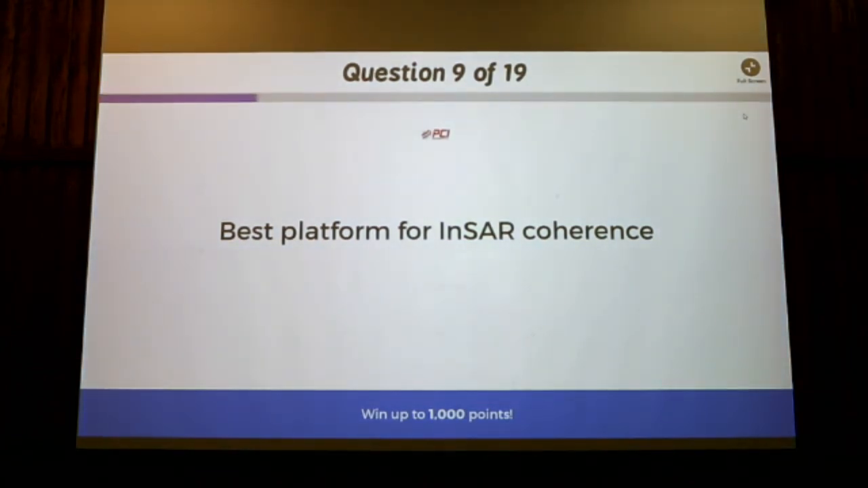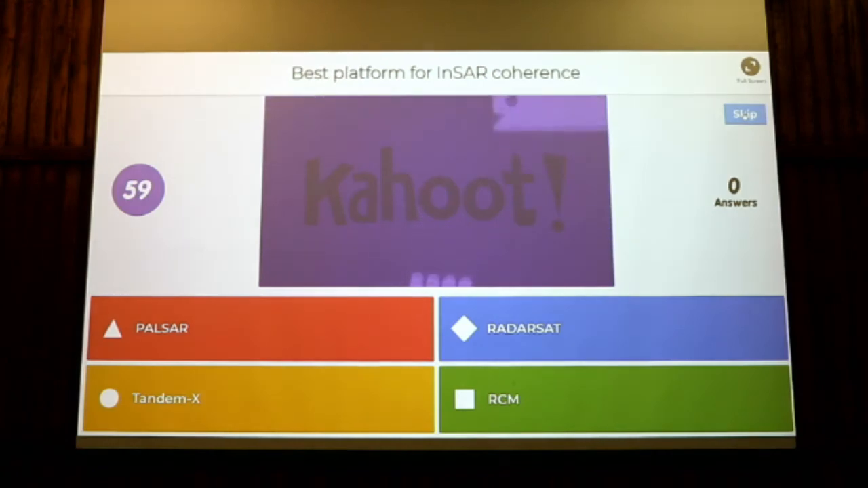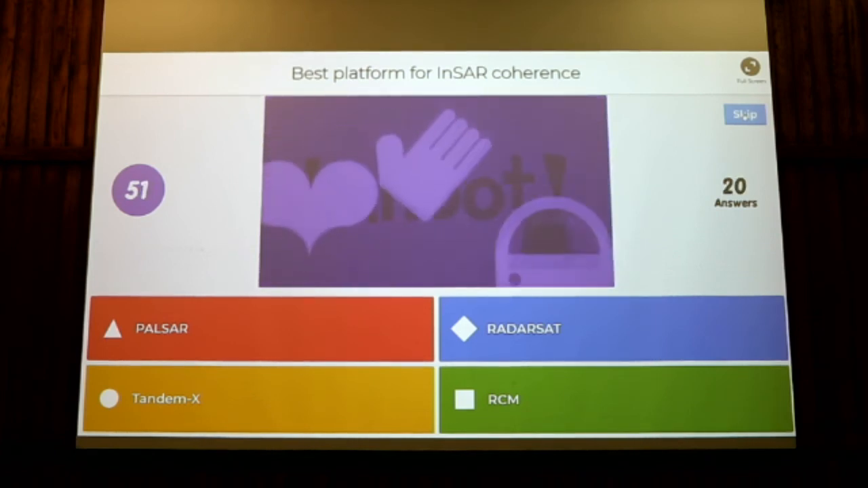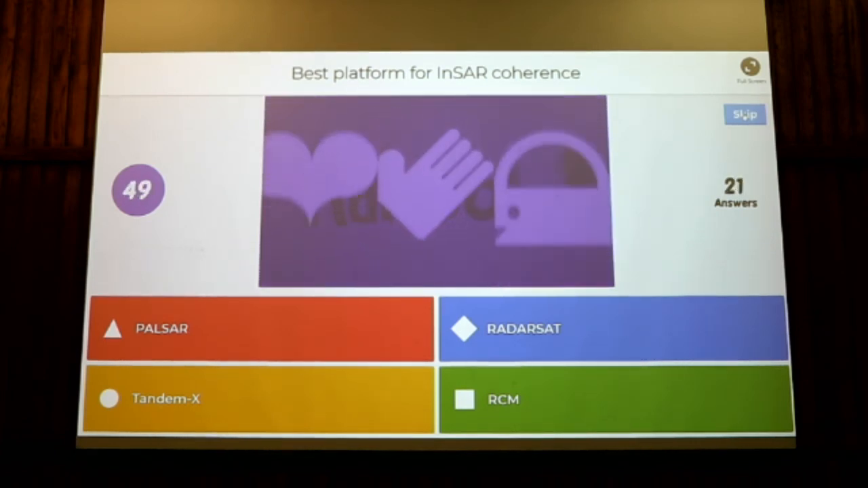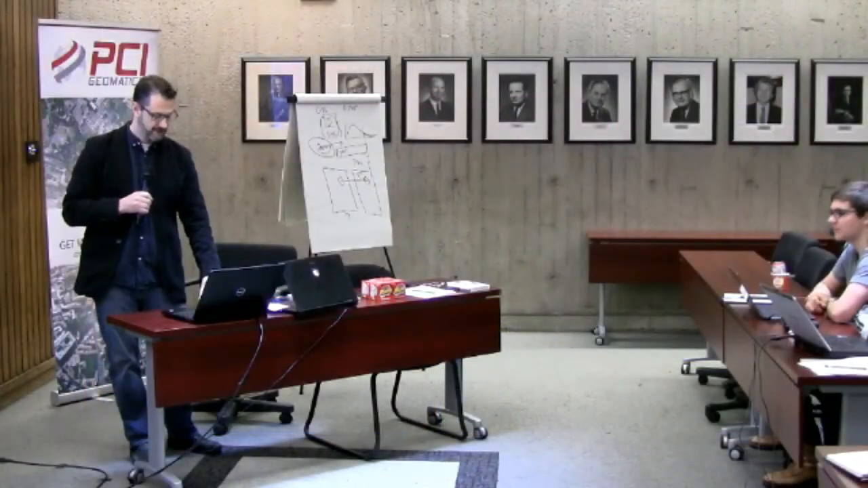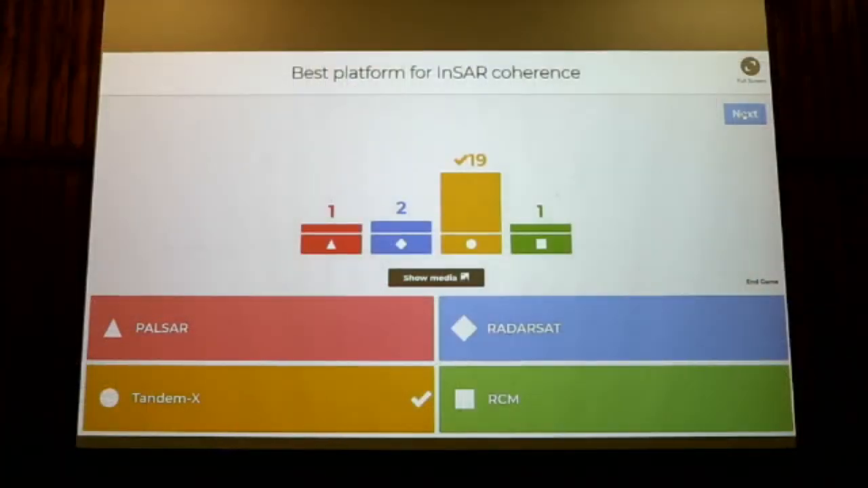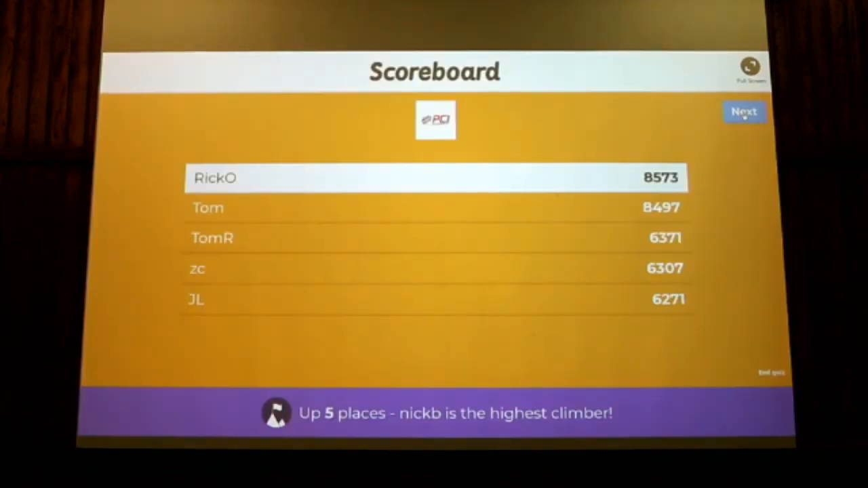Okay, best platform for InSAR coherence. PALSAR, RADARSAT, TanDEM-X, RCM. All right, everyone's in. Answer is TanDEM-X. If people were listening, a lot of people got that right. That's good. All right.